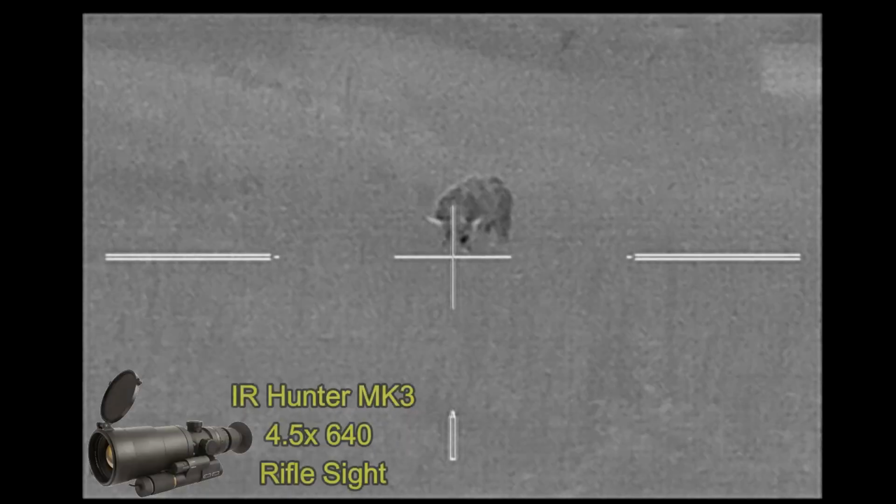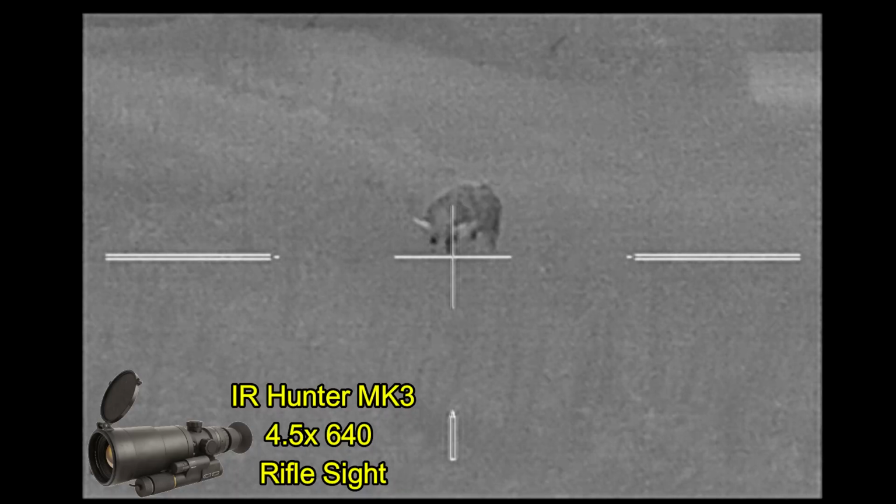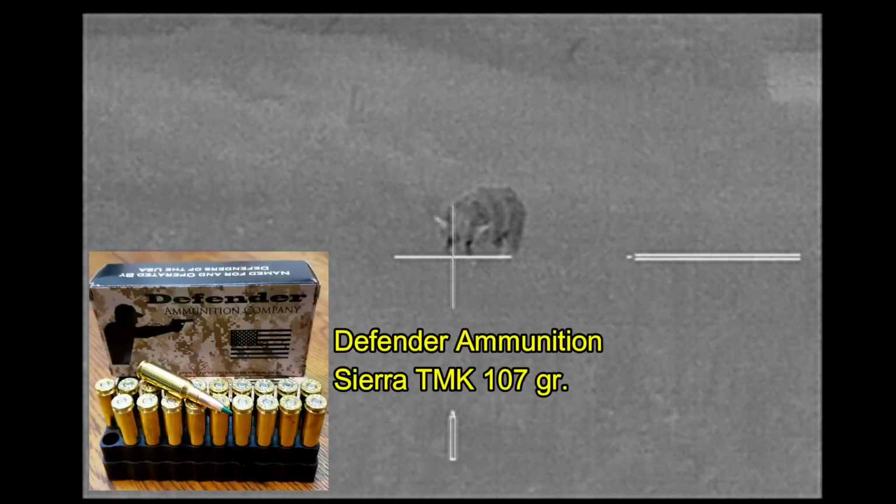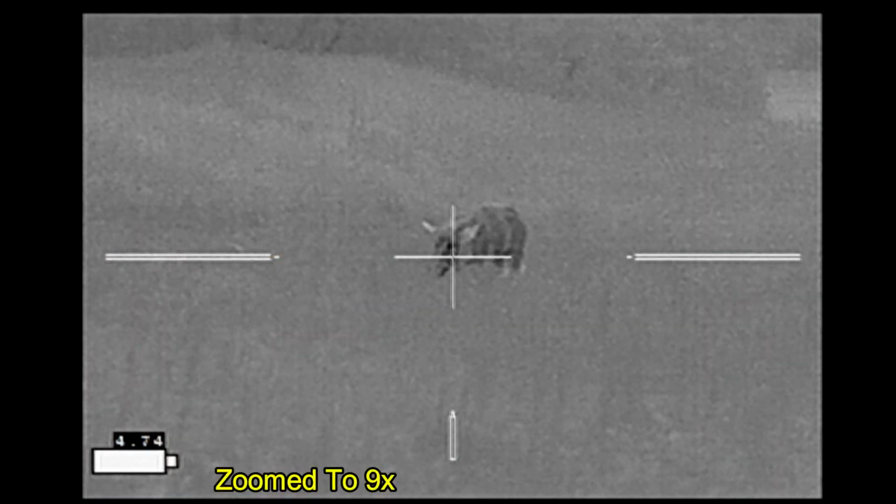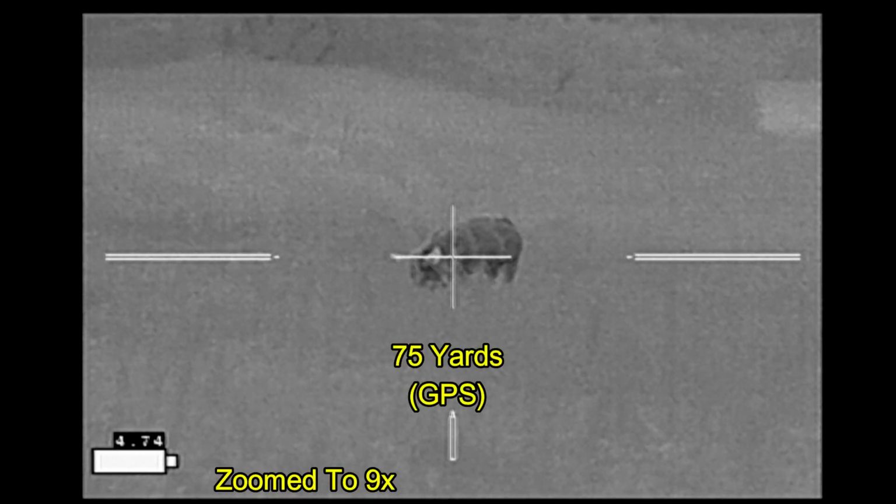I advanced 2 more times, getting closer to the hog, and here I've zoomed in again to 9 power. Now I don't want to take a headshot at this point because I'm still testing the Defender Ammunition Sierra TMK 107 grain ammo. I want a shoulder shot, so I'm going to wait for the hog to turn slightly. Alright, here we go.